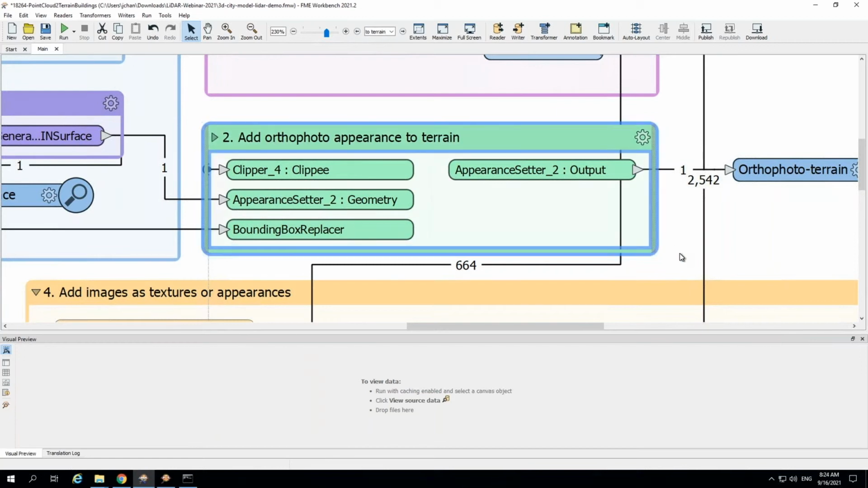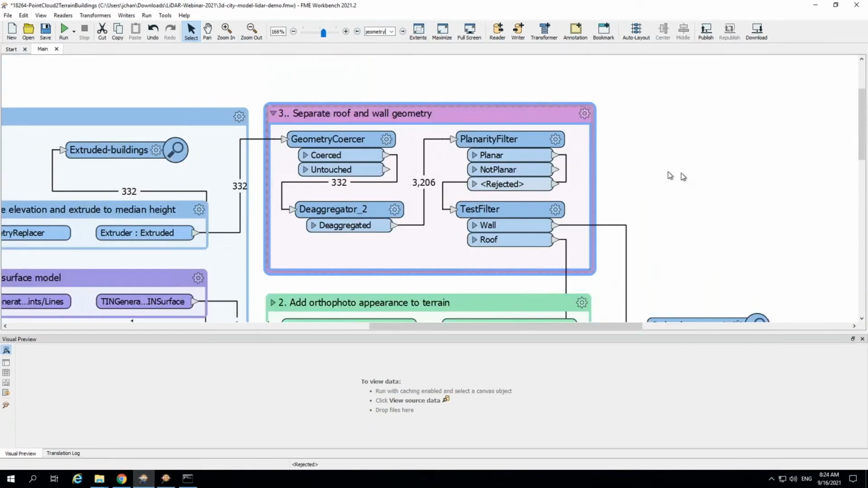In this green bookmark here, what's happening is that we're adding the orthophoto terrain appearance to the terrain, and that's something you've already seen both Kaylin and Richard do. This is just using an appearance setter. Next, we are separating the walls from the roofs. We want these different surfaces so we can apply different textures to them. Out of this output, what's important is the test filter for the wall and the roof, and we're using a planarity filter to make the differences between wall and roof.